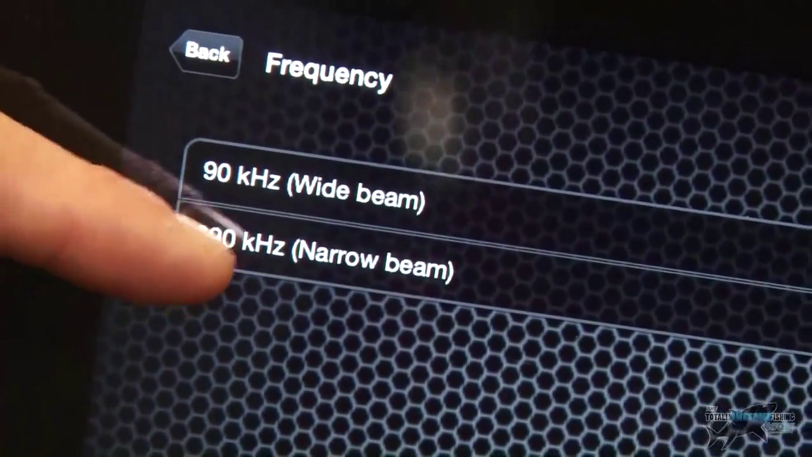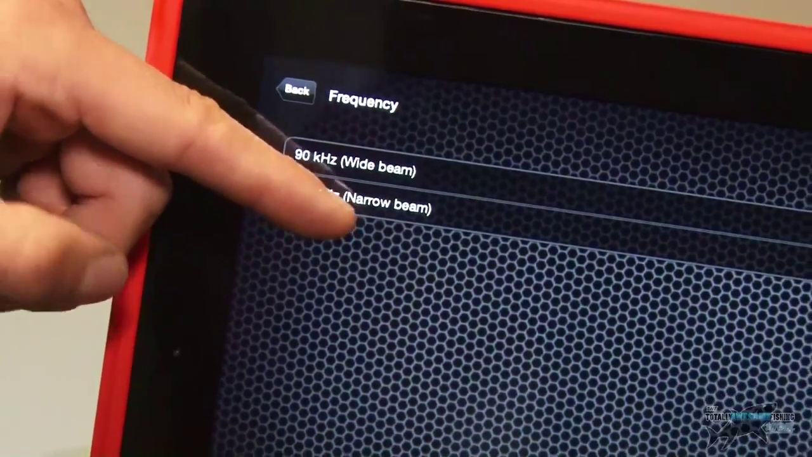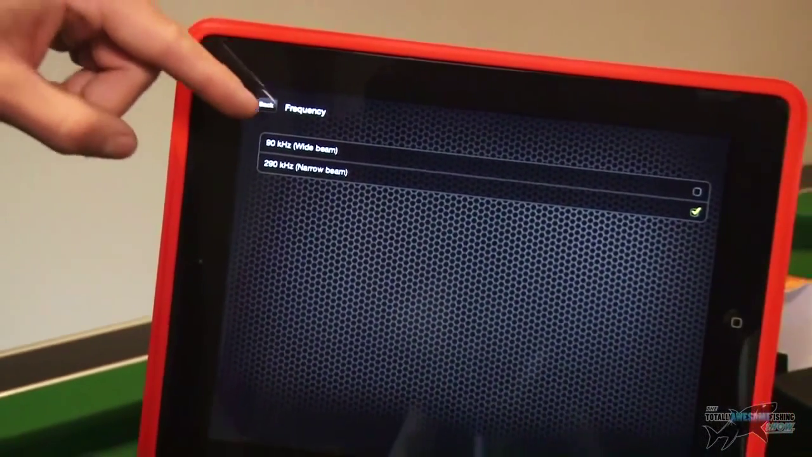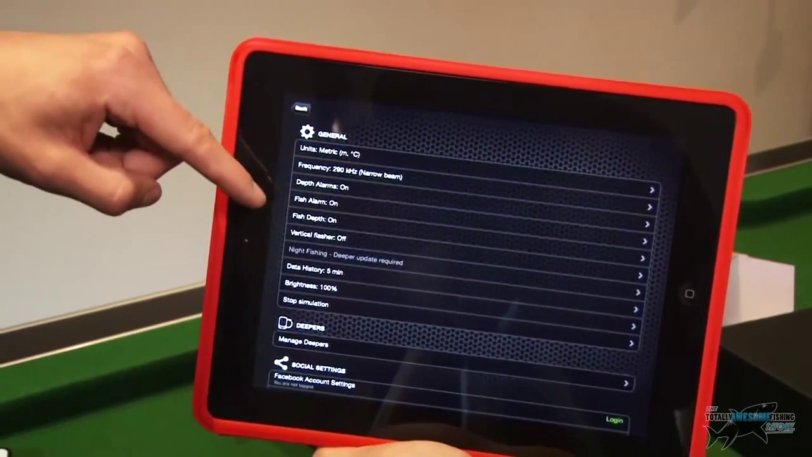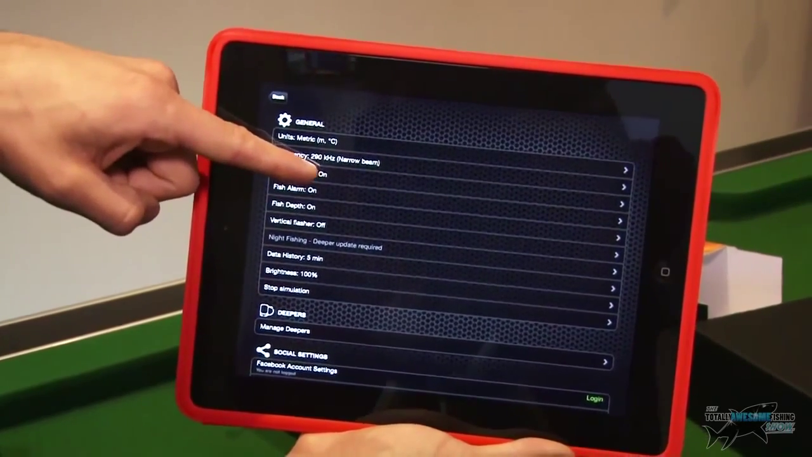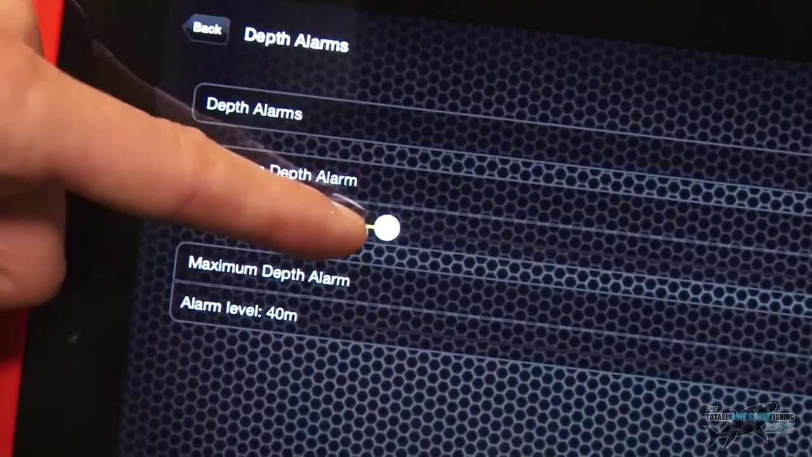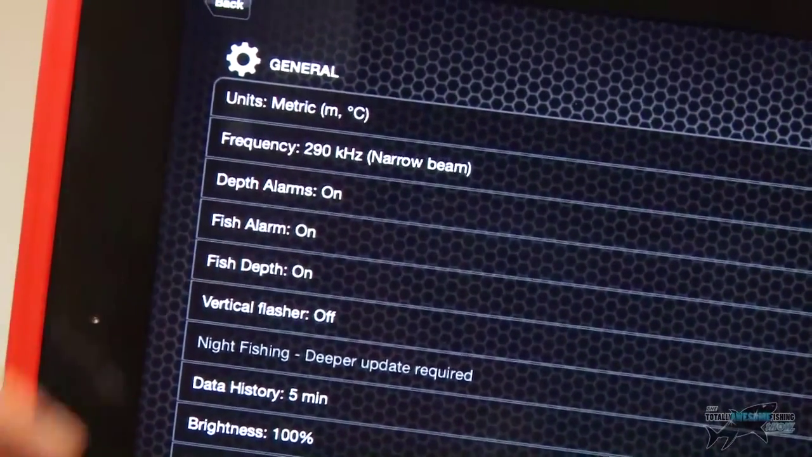Now the narrow beam, what that does is it gives you more detail, but it covers a smaller area because the beam of the ping is narrower, but the wide beam will cover a greater area but give me less detail, which you could use to your advantage in different situations. Now the reason it's beeping when it was the depth, I've got my depth alarms on, so that was obviously set at 5 meters. So anything below 5 meters would probably beep up, and that's why it's beeped me when it went below 5 meters. I can change that to well up to 40 meters, I think.